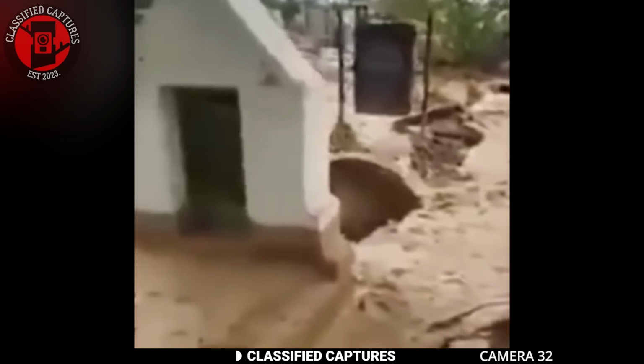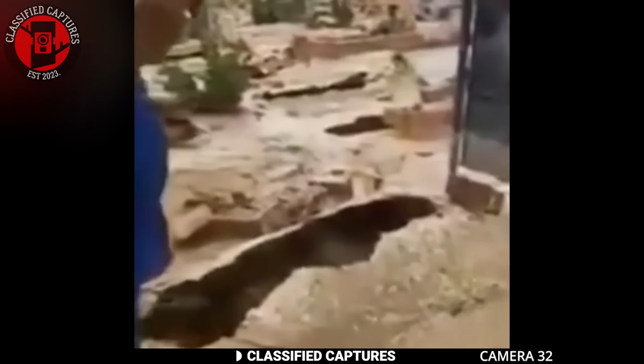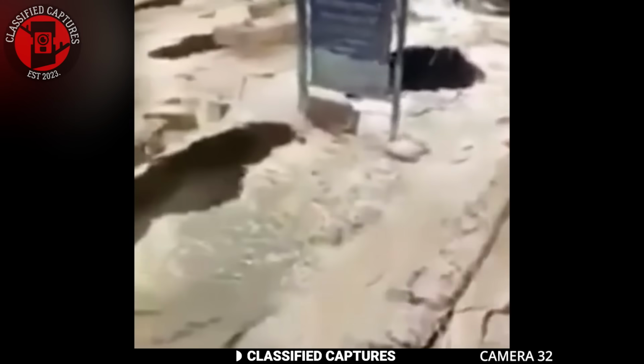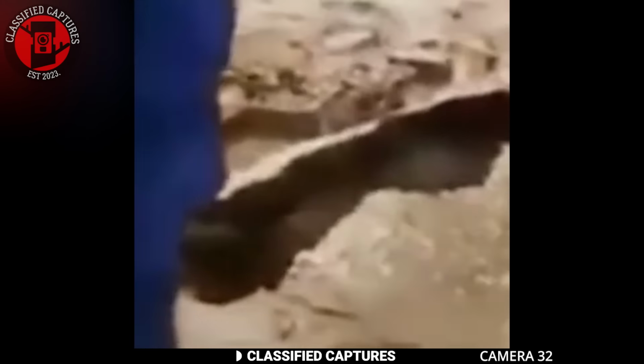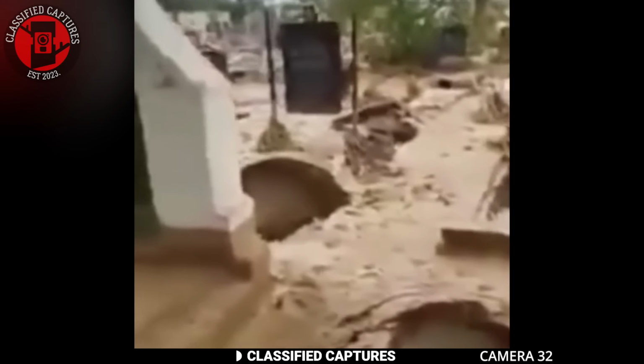Graveyards are typically undisturbed places where the dead are laid to rest in peace. However, someone shared this disturbing footage showing a graveyard with numerous graves that have holes in them, as if someone had intentionally dug them up. To make it even more unsettling, these holes were filled with water. Such sights in a graveyard can be quite disturbing and are often seen as unholy or disrespectful.